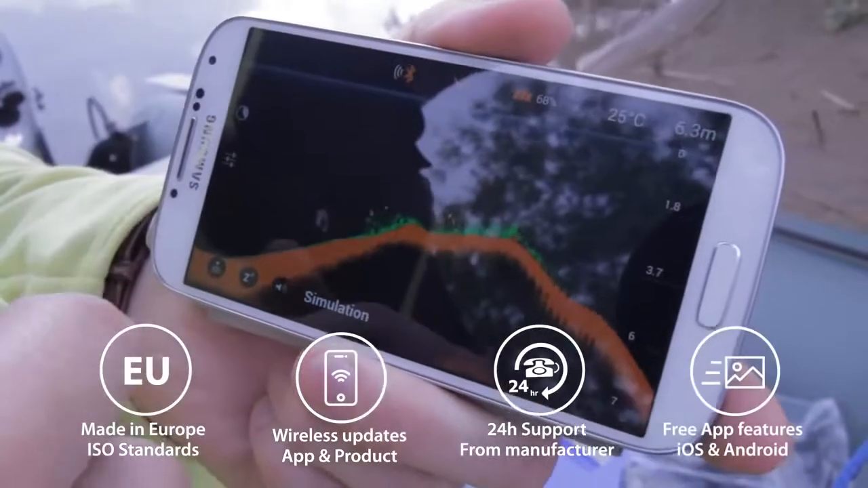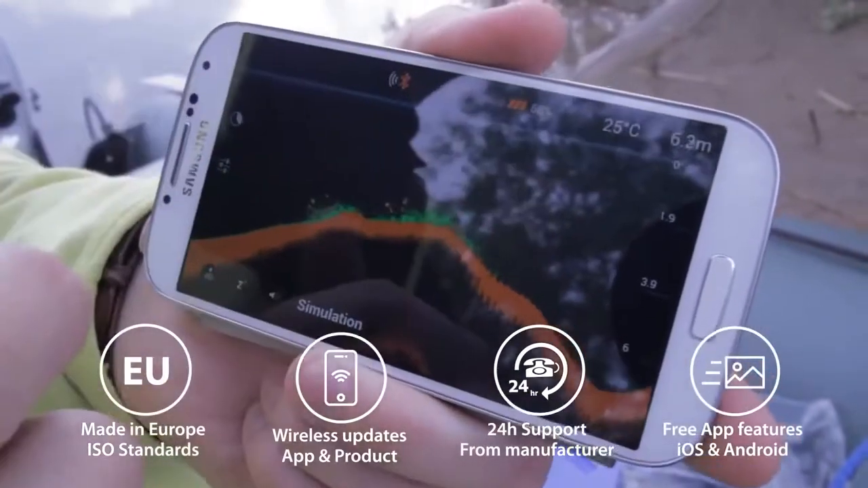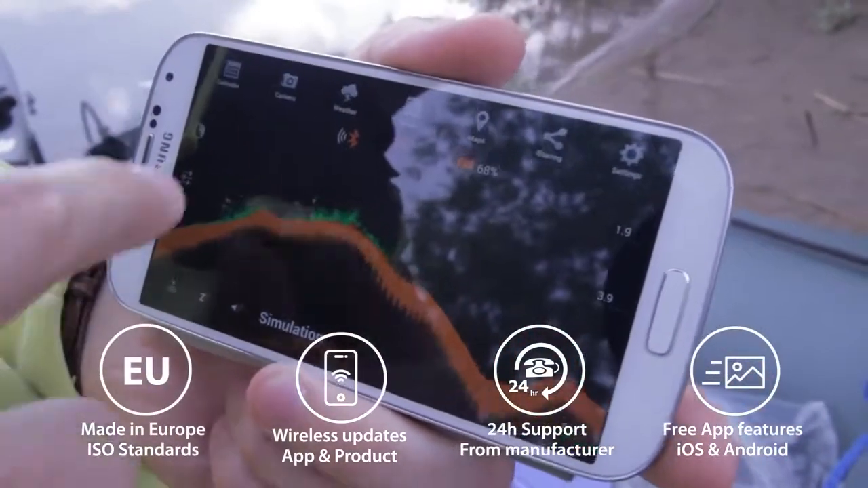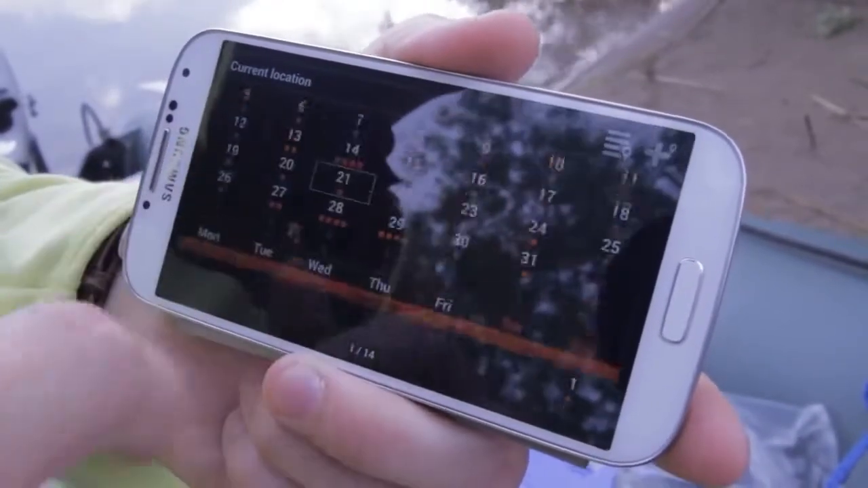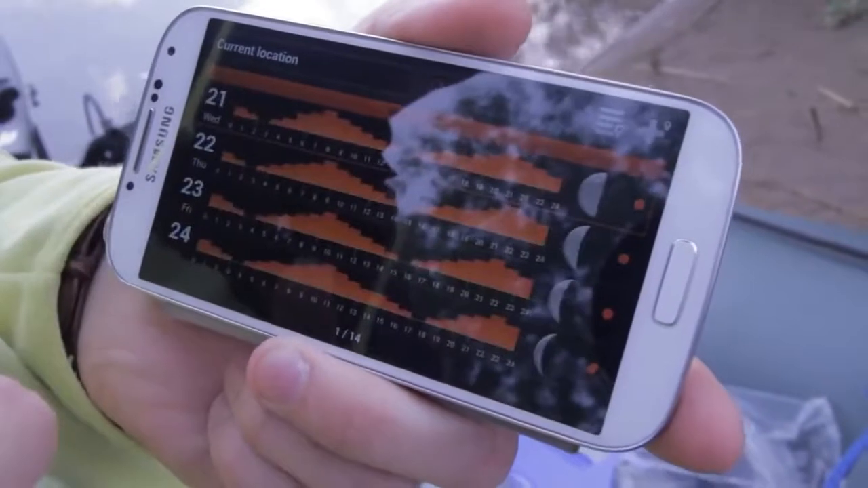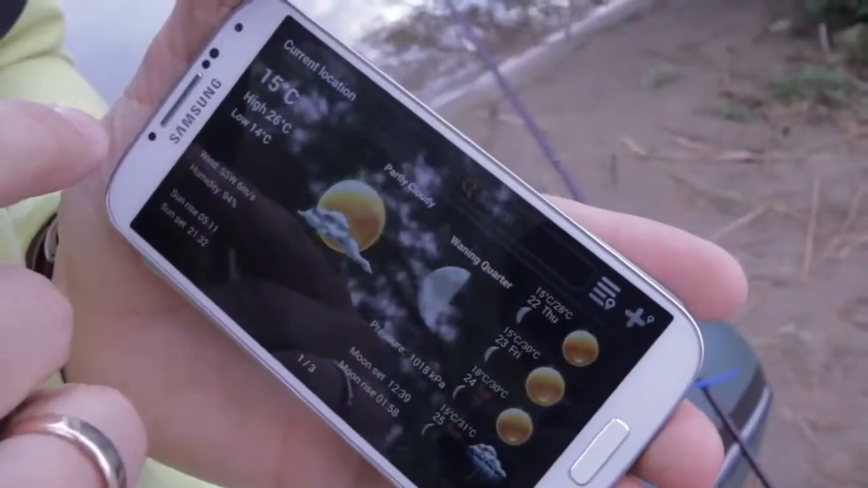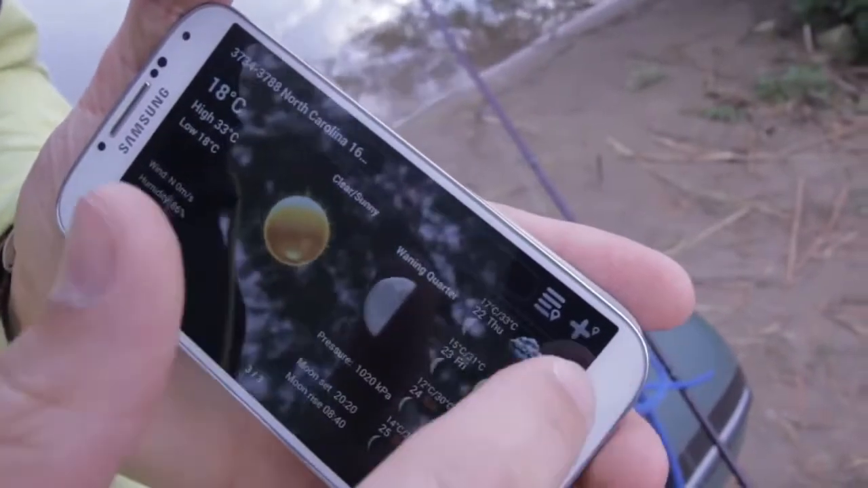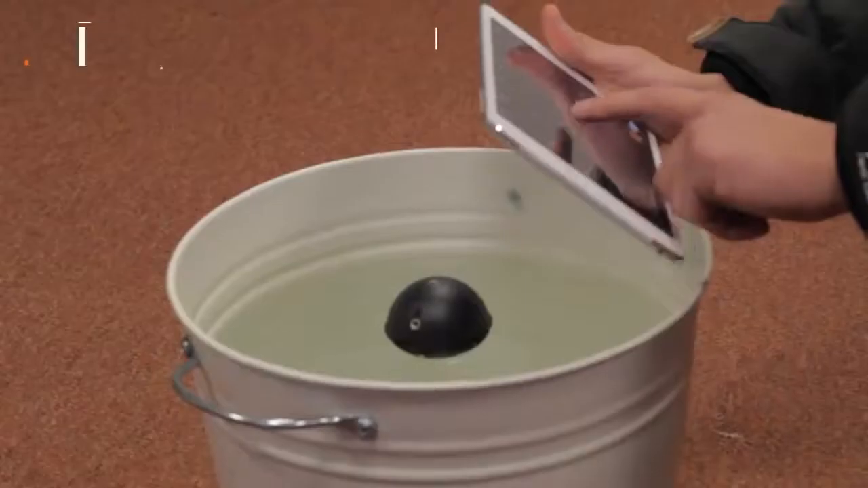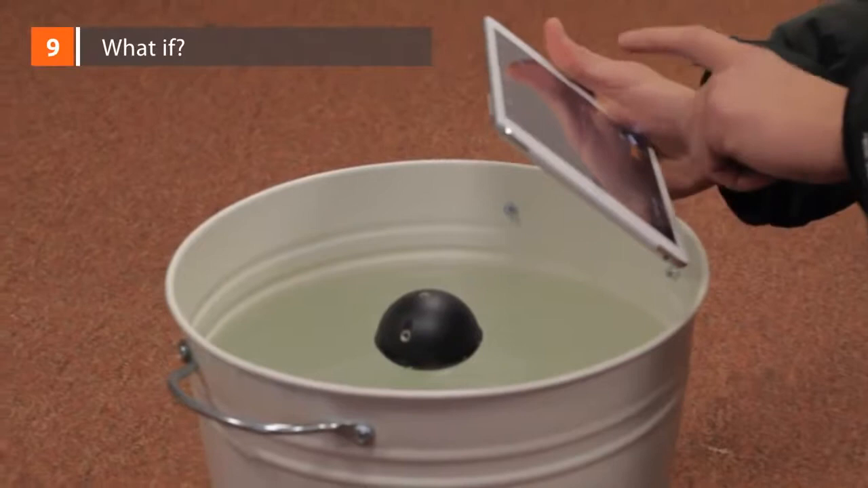The mobile application is intuitive, user-friendly, and is packed with free extra features. So you can test it, you can check it if you like before buying. Even without buying sonar, you can build your fishing diary, check your fishing location, fish activity levels, weather forecast, and much more for free.